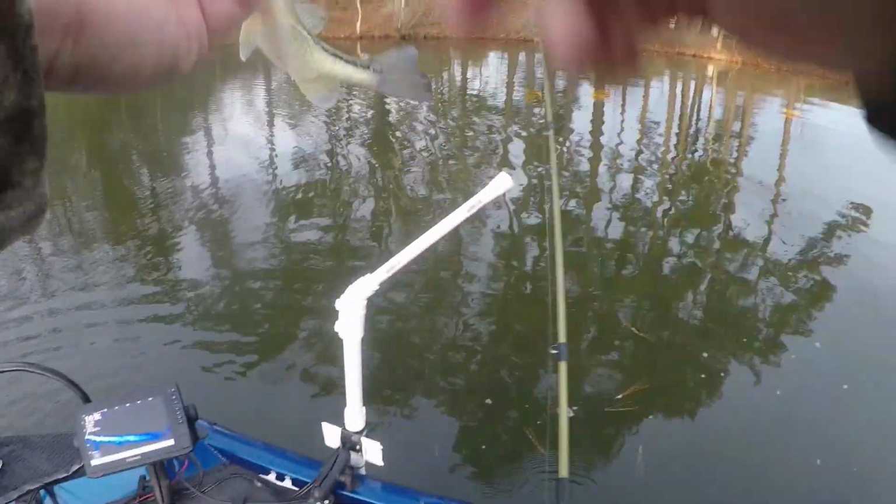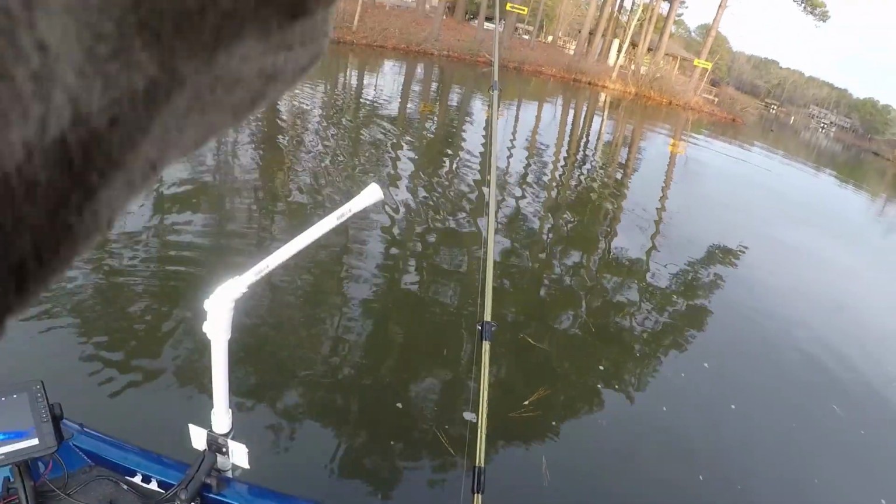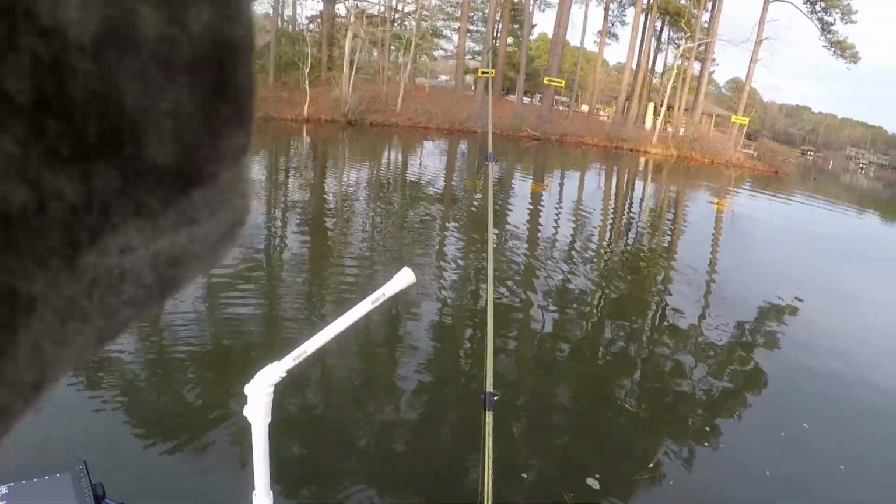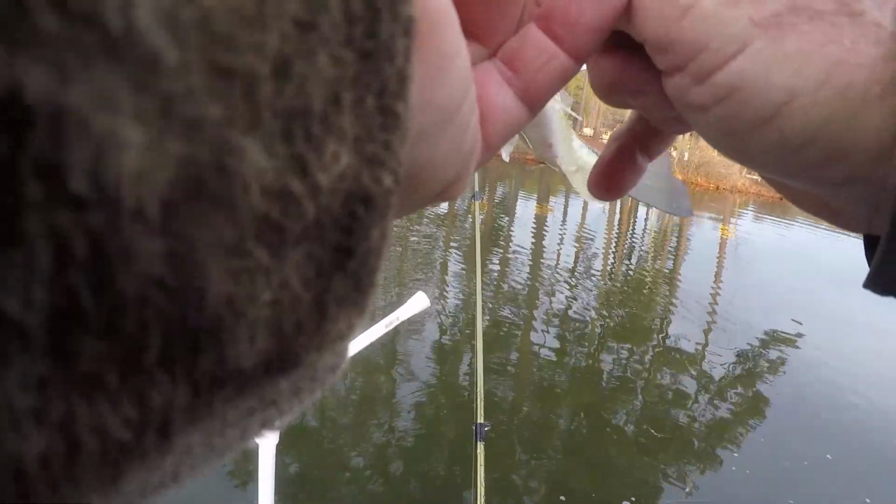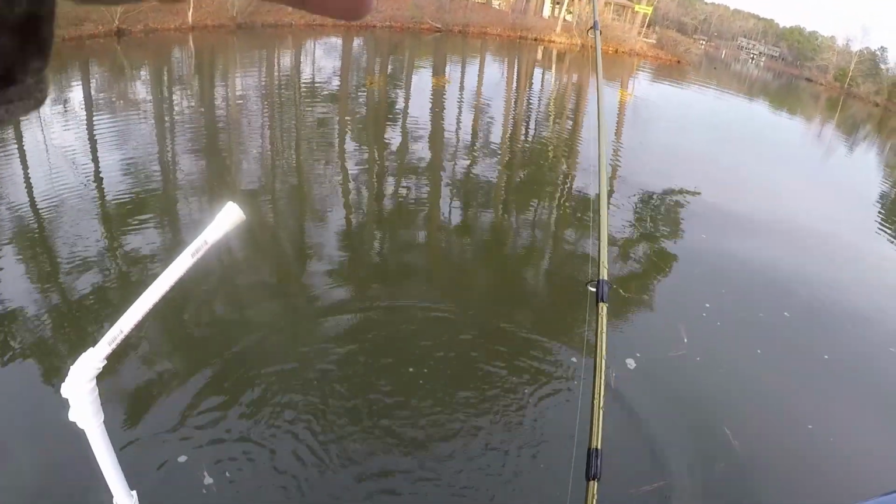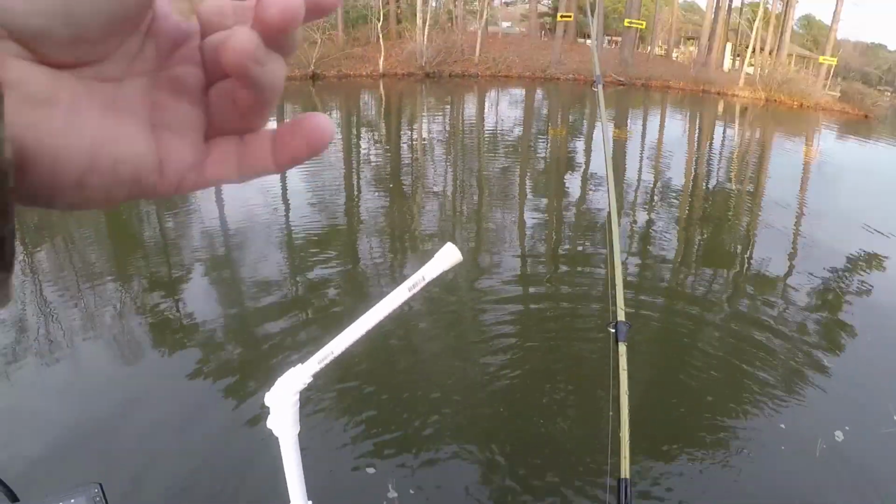Give yourself a slack line. Dennis, you can get it out of him. They was after him. He's hooked in a bad place too. He's hooked over where that gill starts. I got it. My hands are so rough, the fish are sticking to me. He busted my little shad up.